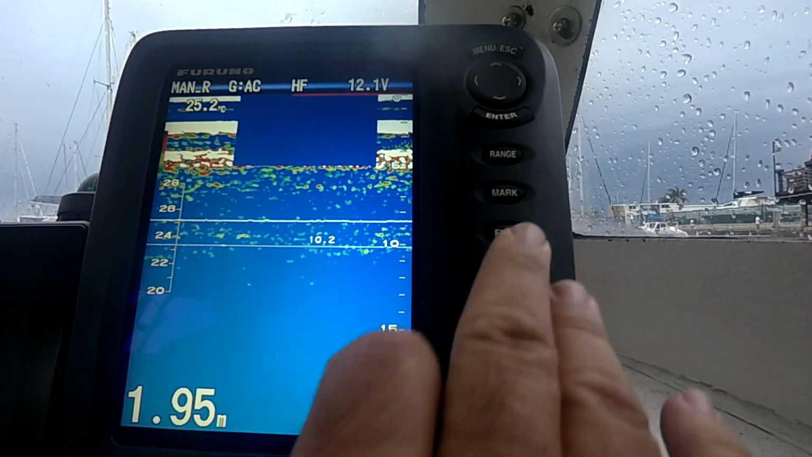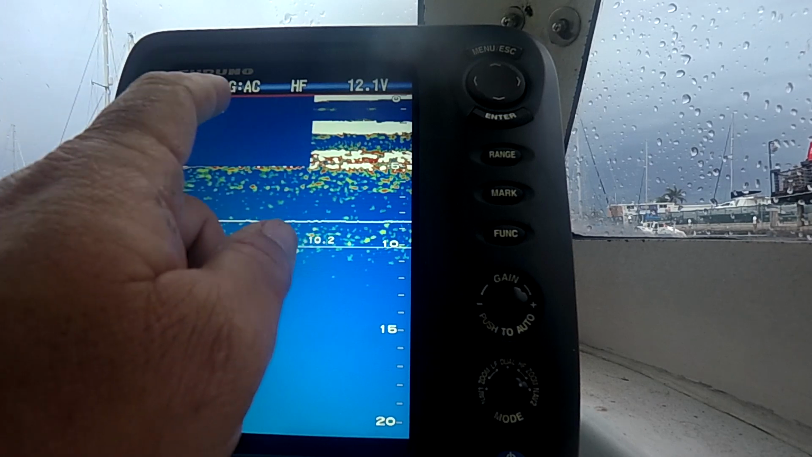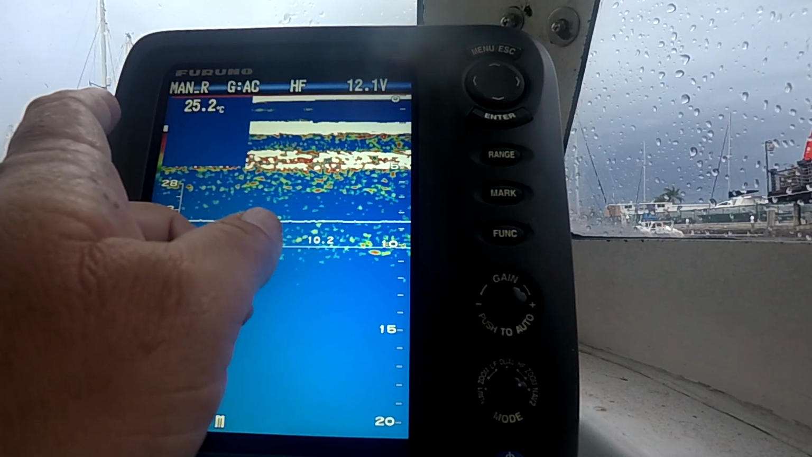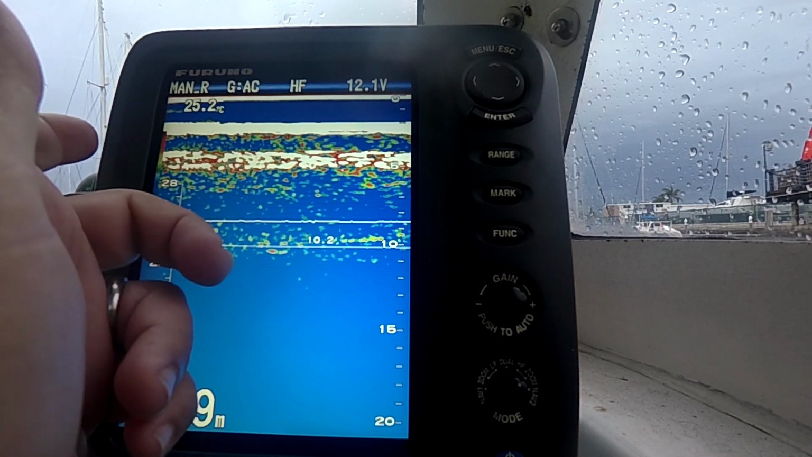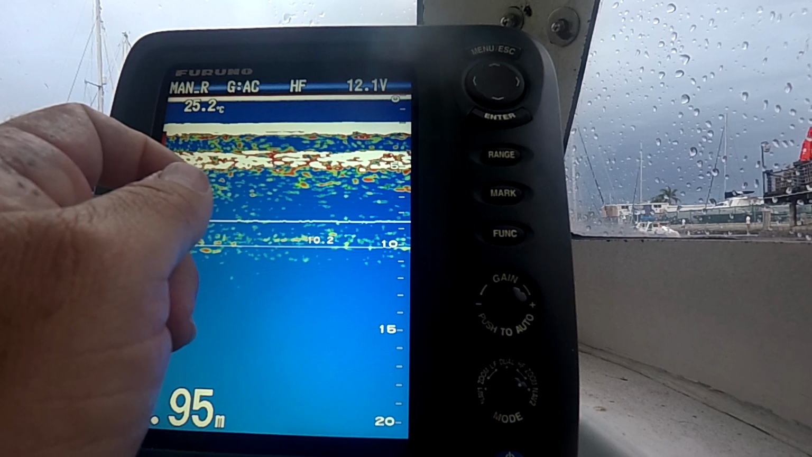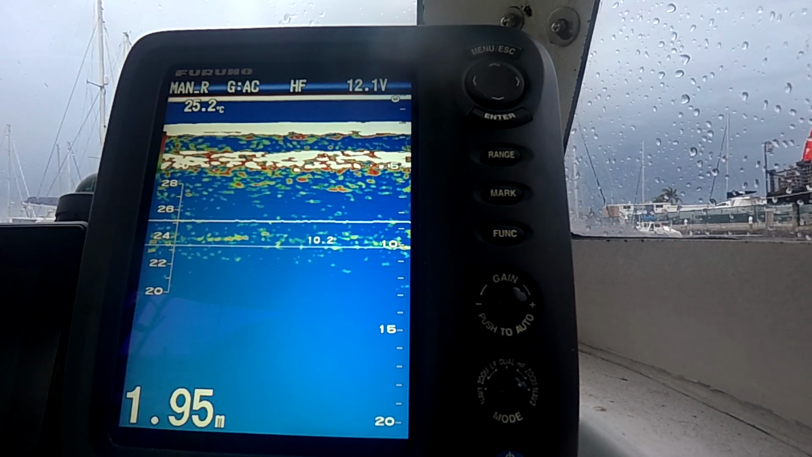You can set your function key up as picture advance, so maybe you might be on 2 to 1 most of the time, and then if you go at the shelf you might want to be on 1 to 1. Some people might be on 4 to 1, like maybe in shallow water. If you're not necessarily an offshore guy, you could go 4 to 1.